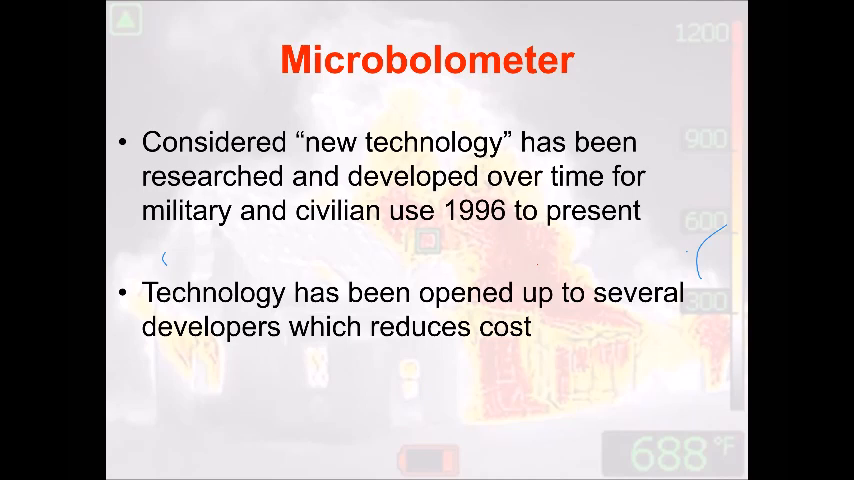The beauty of having the military invest and put money into this technology was the fire service didn't have to do that much. The civilian world didn't have to do that much with this. This made our cameras smaller. It made our cameras more handheld. It made our cameras faster, more accurate. And we had very little investment on the civilian side to do this.